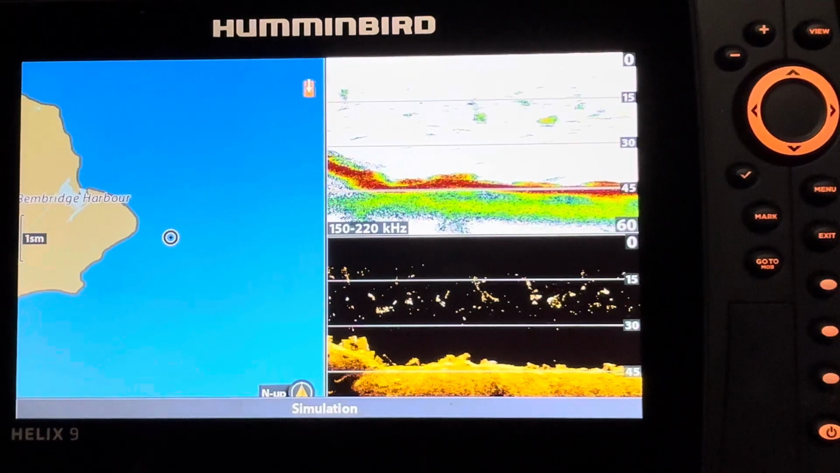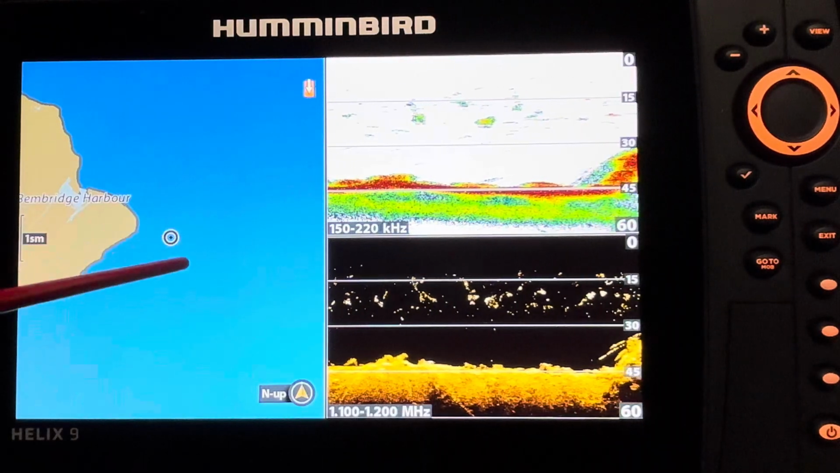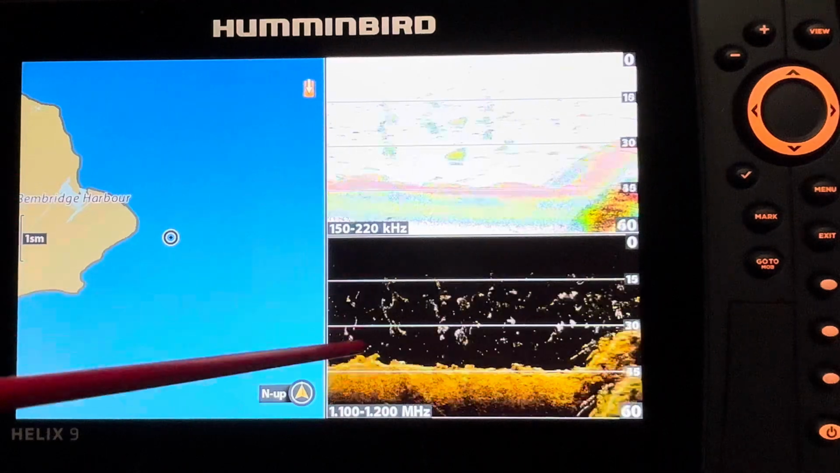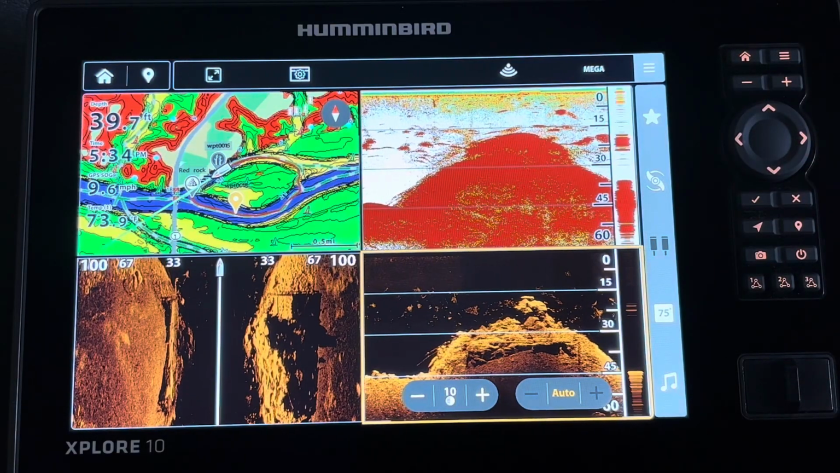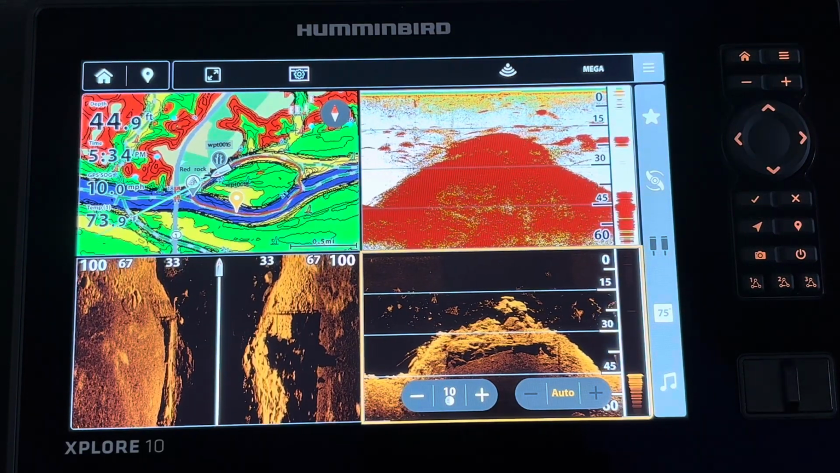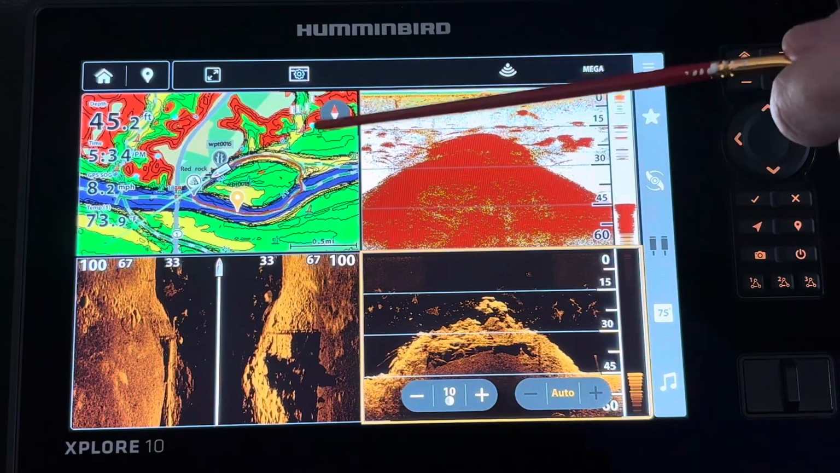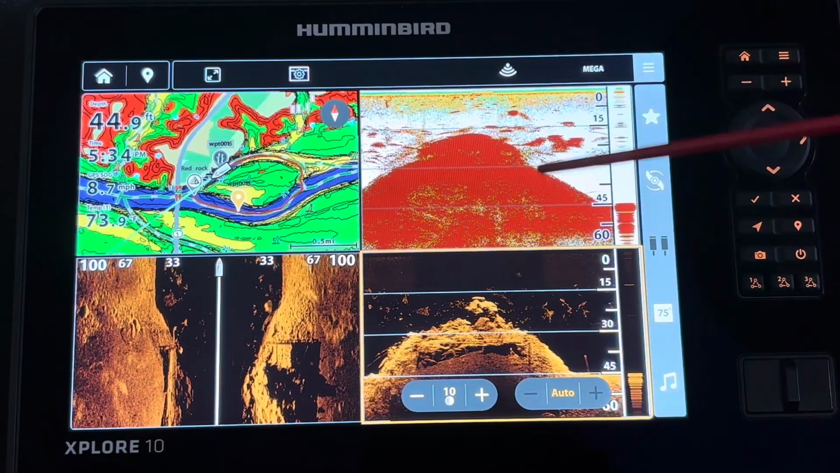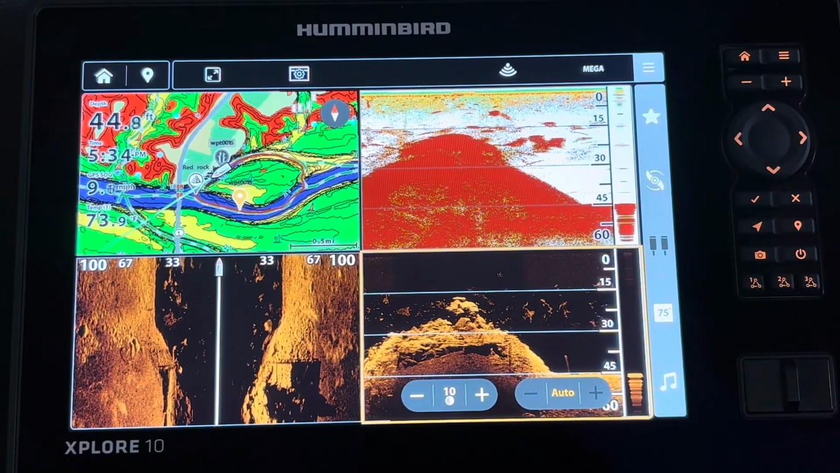The maximum number of panes available to a Helix user is 3, mapping, 2D, and DI in this case. One of the really nice things about the XPLORE unit is that it has 4-pane screen availability. You have the map, you have the 2D, you have the down imaging and the side imaging, all available on one screen.